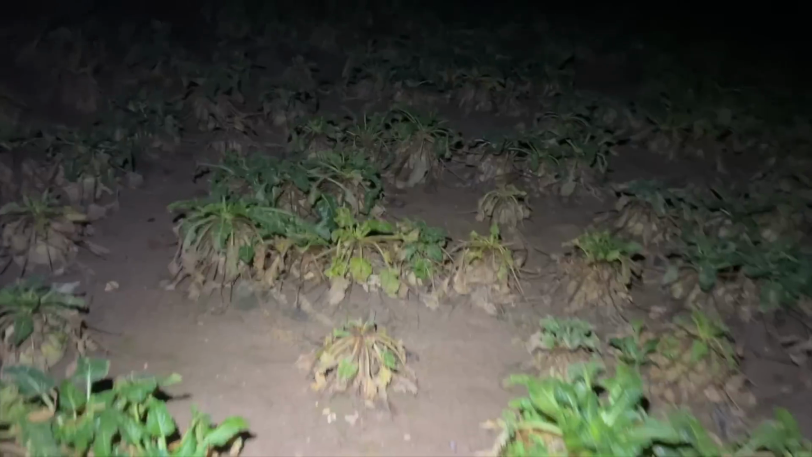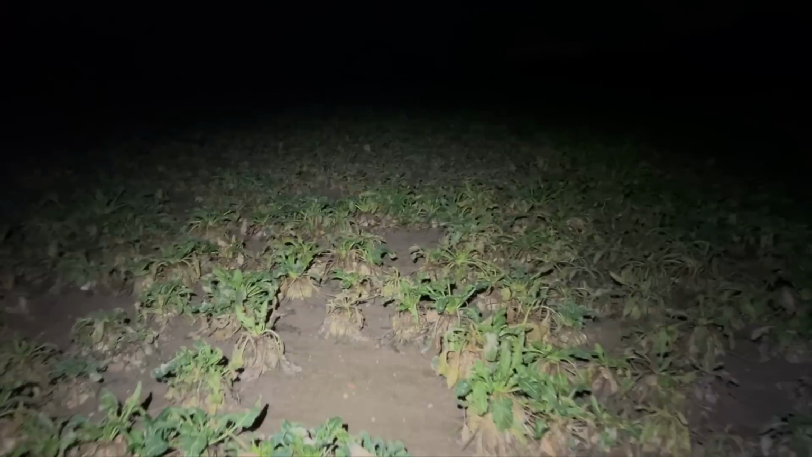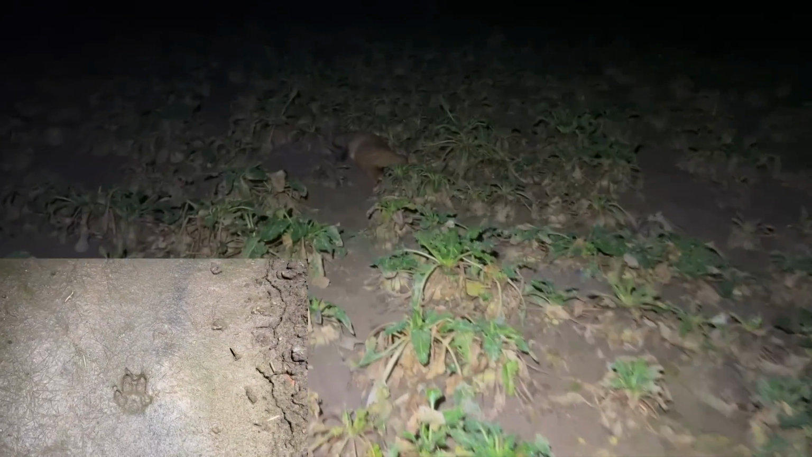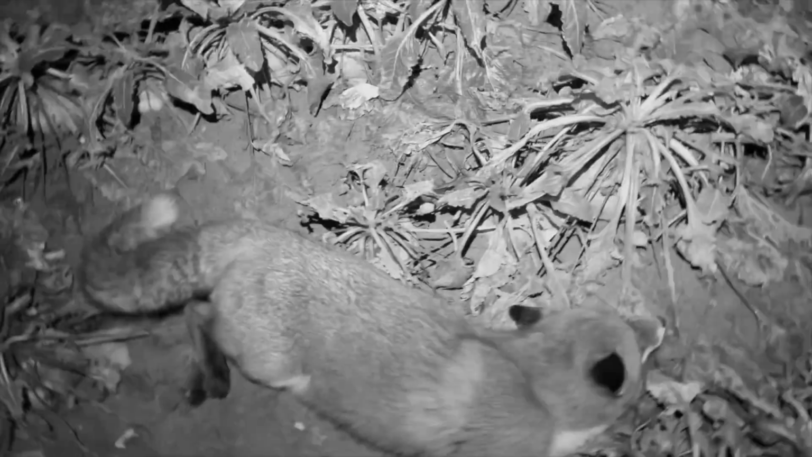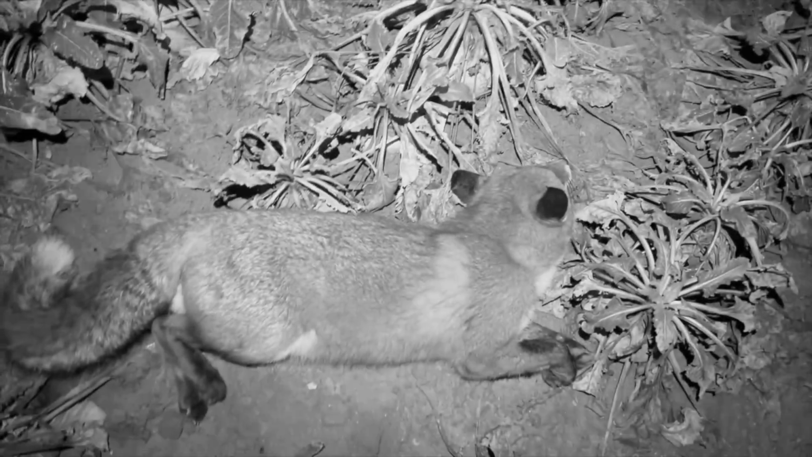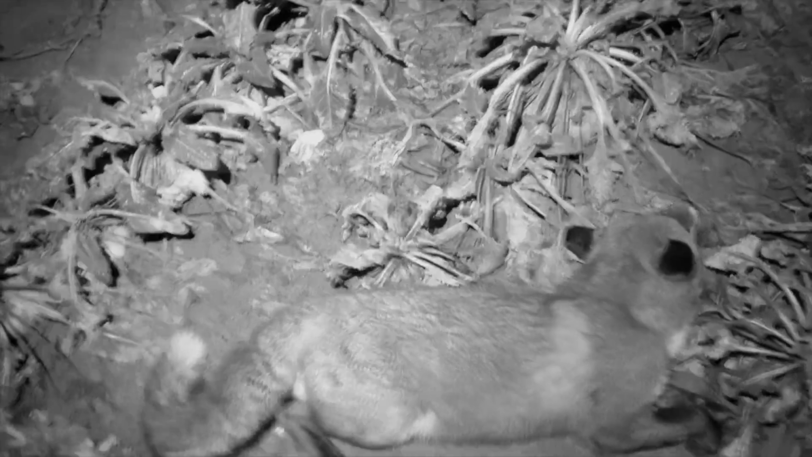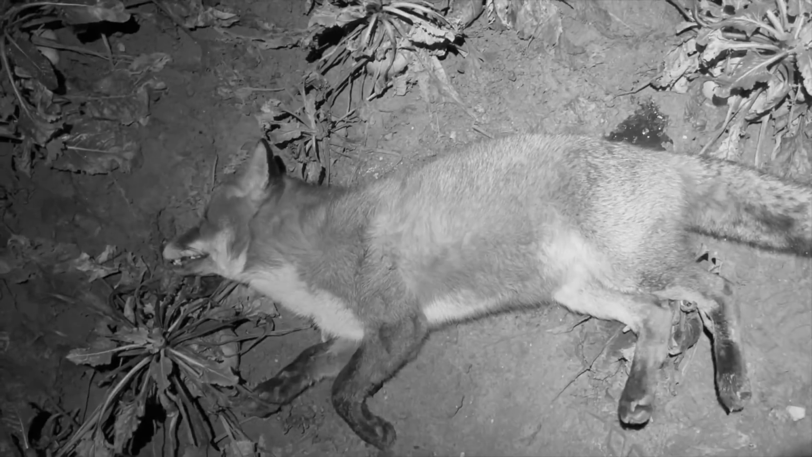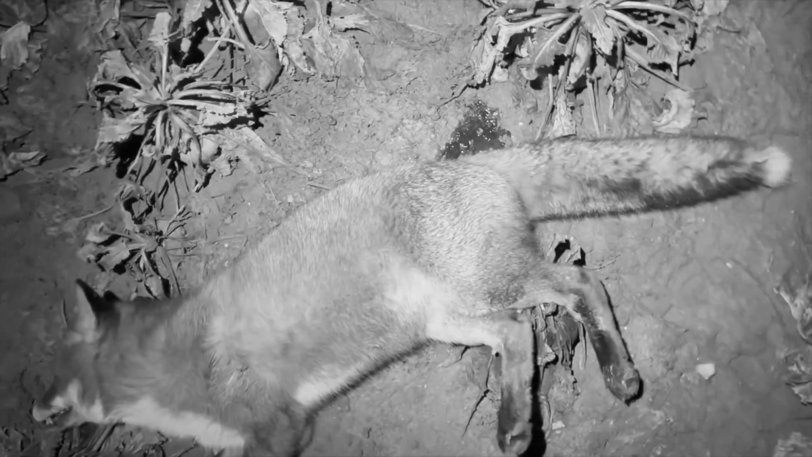Well, it's a very still night, luckily. We're not a million miles from the main road here. So, judging by the size of the footprints we've seen in this, I thought as much. That's a big size dog fox, that. Look how fat he is. Fat little bugger.